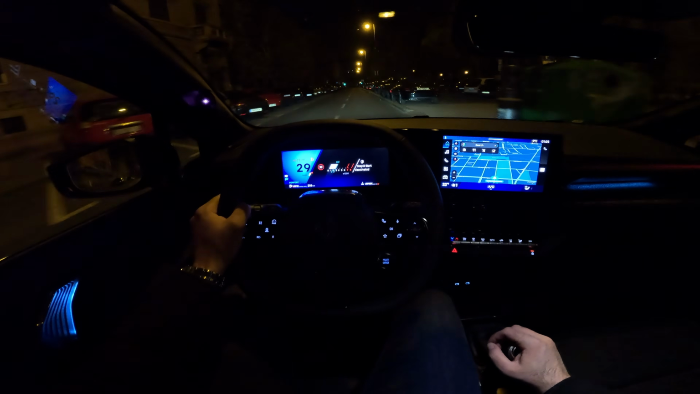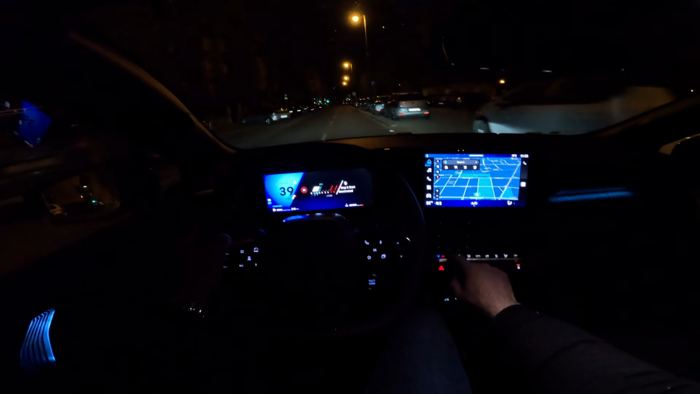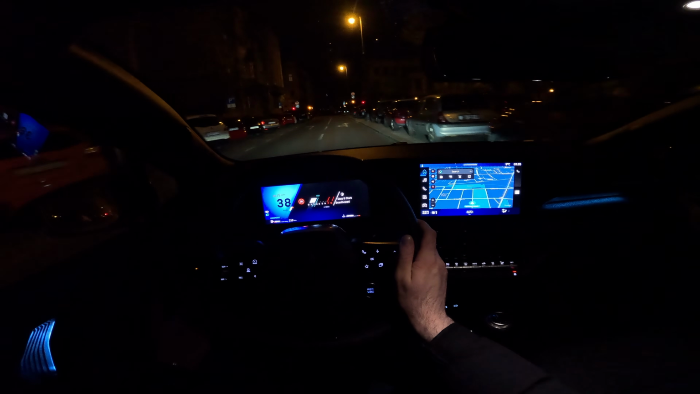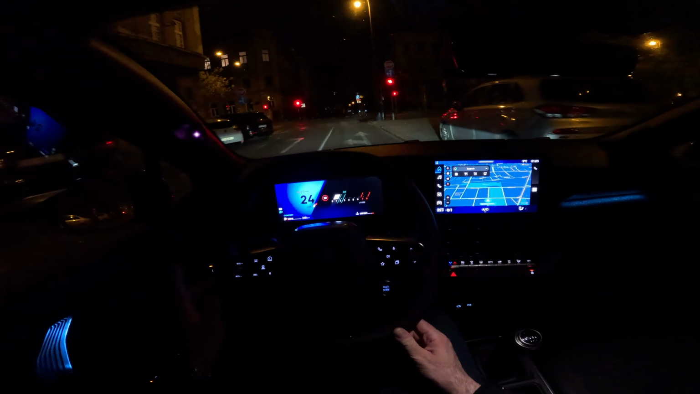And speaking about buttons, the AC settings are adjusted here, so the air blower and the temperature. The beeping sound, it's mandatory by law to have the speed warning, so as soon as you go just a bit over the speed limit you have the beeping sound.